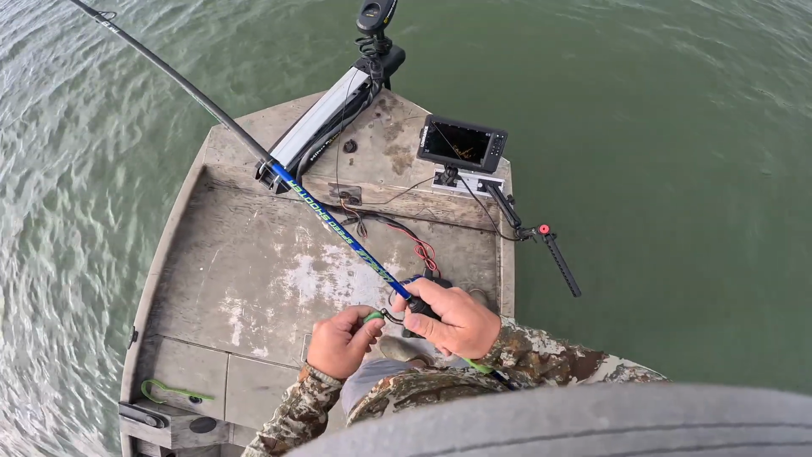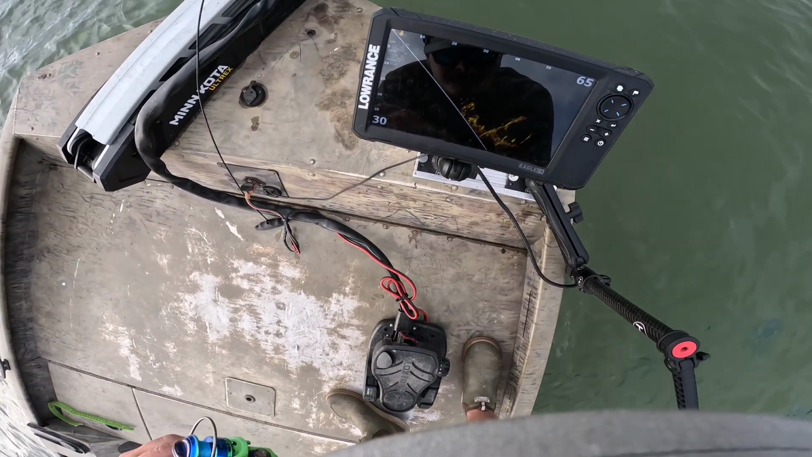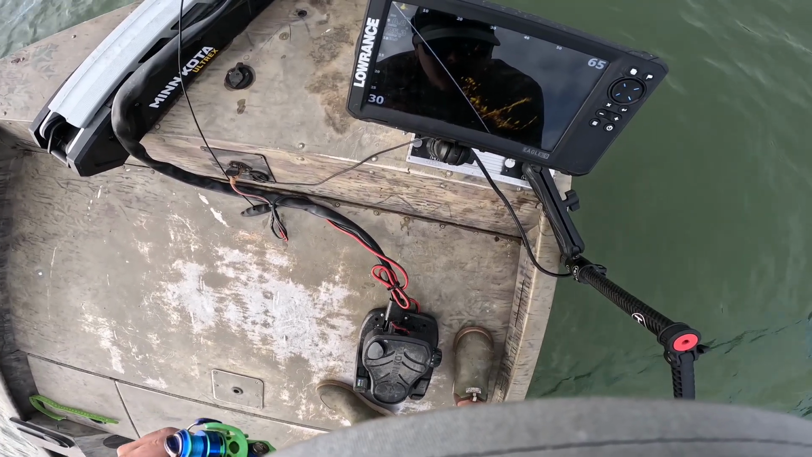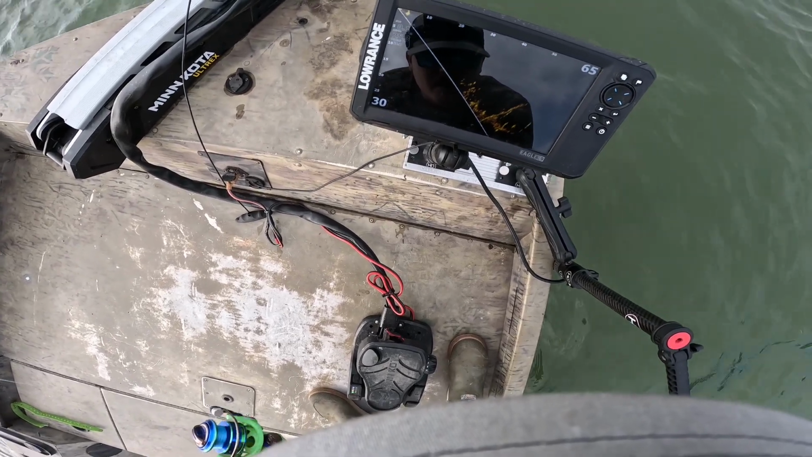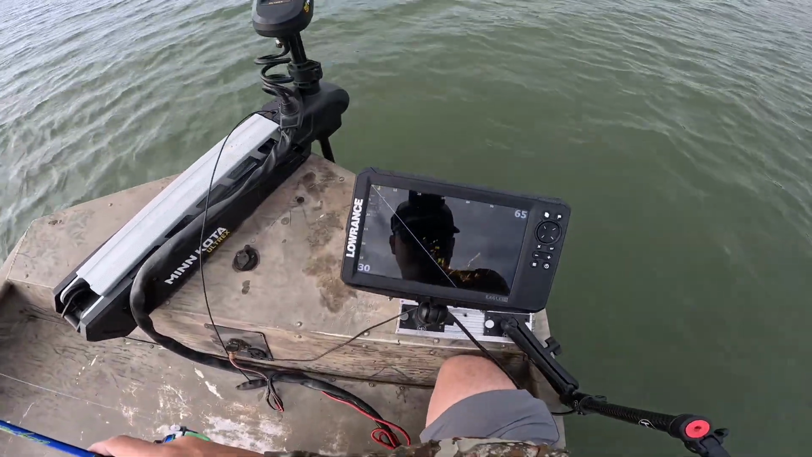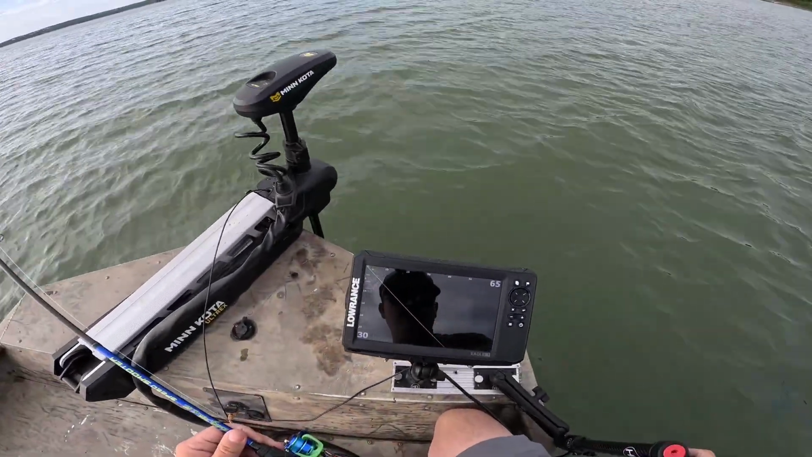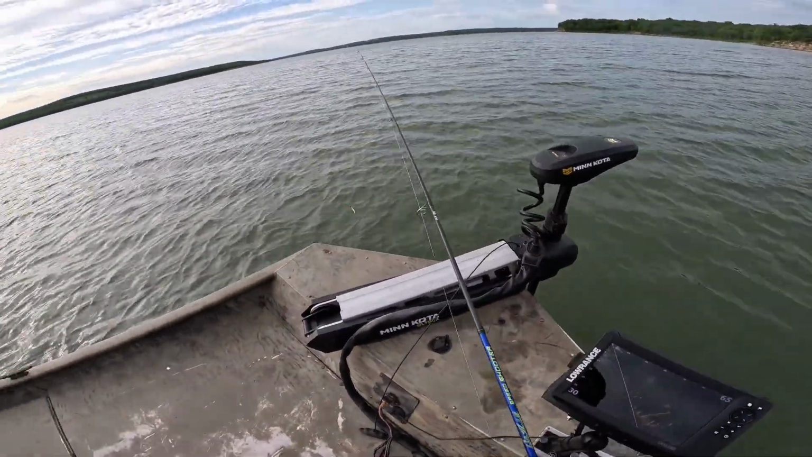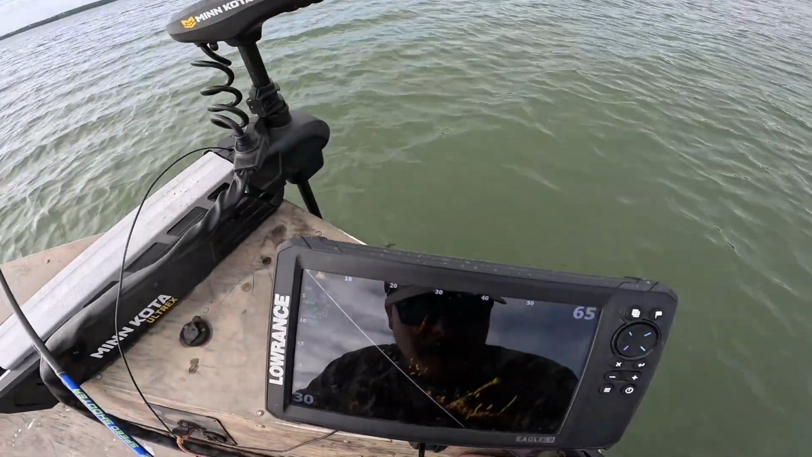These might even be white perch or sand bass, but there's my jigs falling to them. See if they want to play here. They're chasing it, but we'll see what we can do. We're on the edge of a drop off too, so let's see. They're pretty stirred up there.